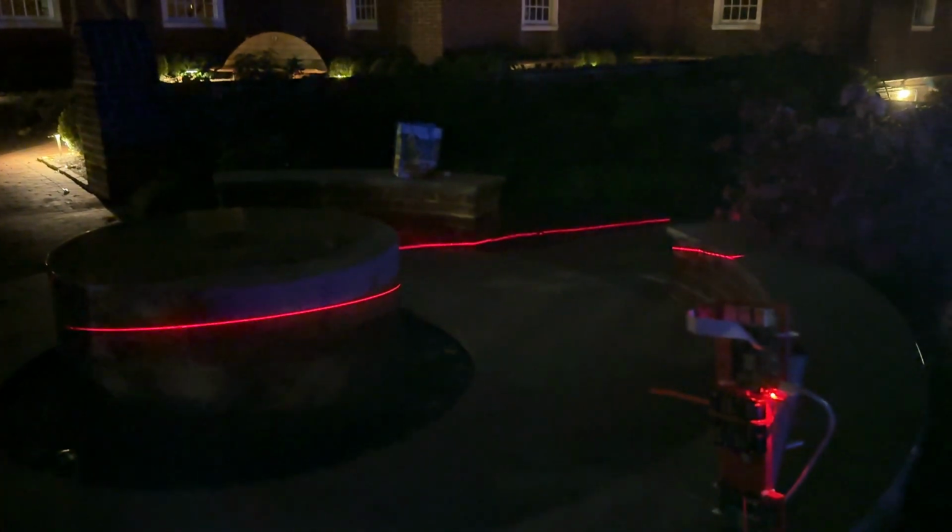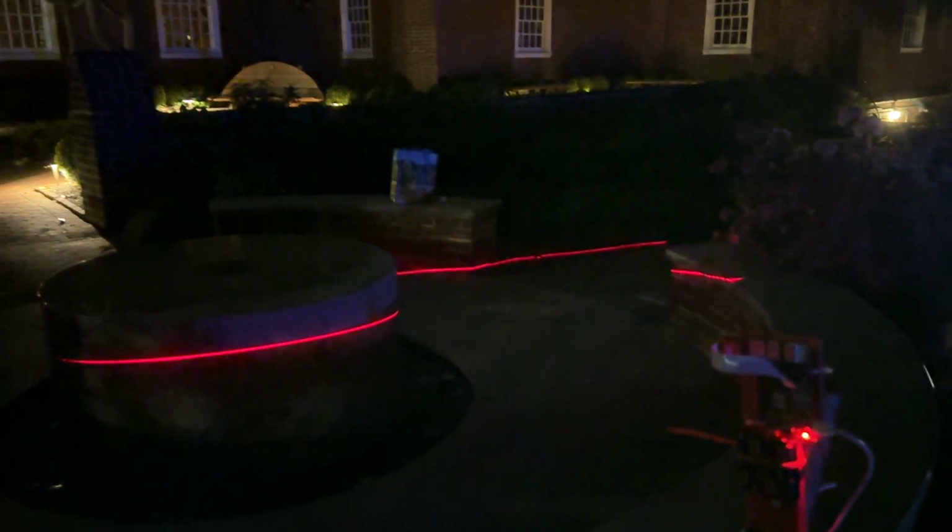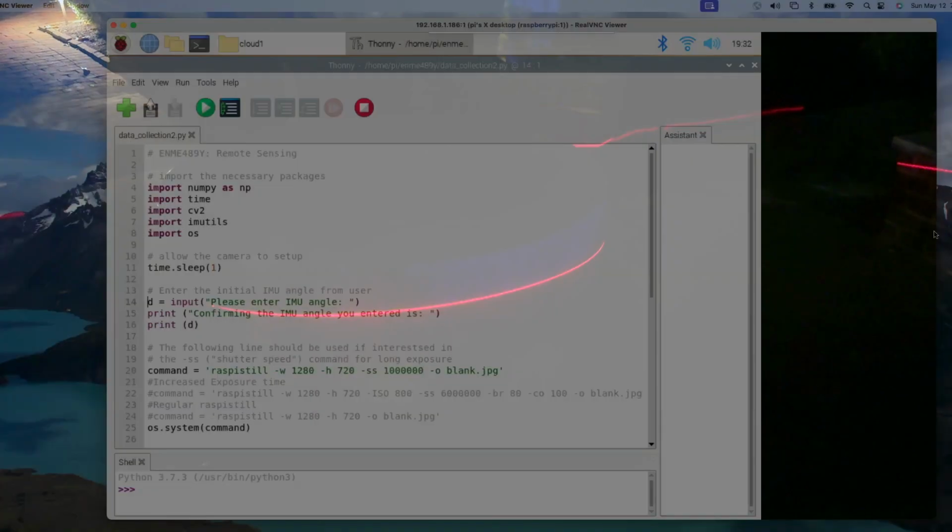Here we are on the last side of our scan for our target. We're gonna run into some problems later because the ground is not perfectly flat. As you can see, we're in a mulch bed. However, if I go on the other side of this retaining wall, it would be flat, but we'd be too close to the fountain to get a good image of it.